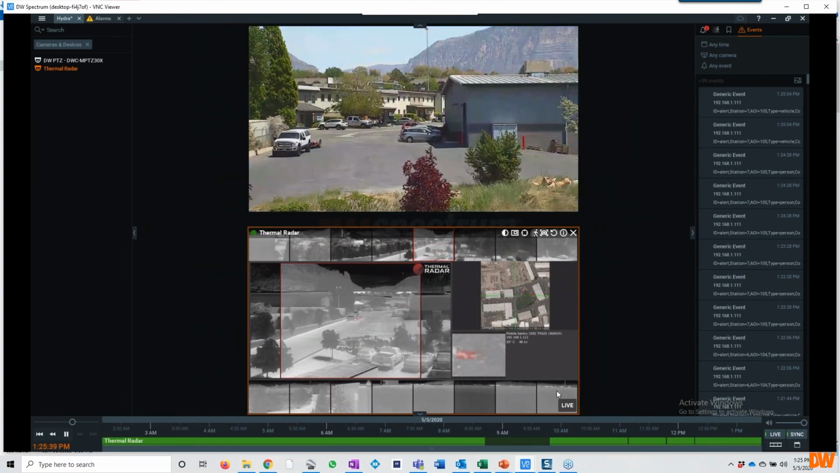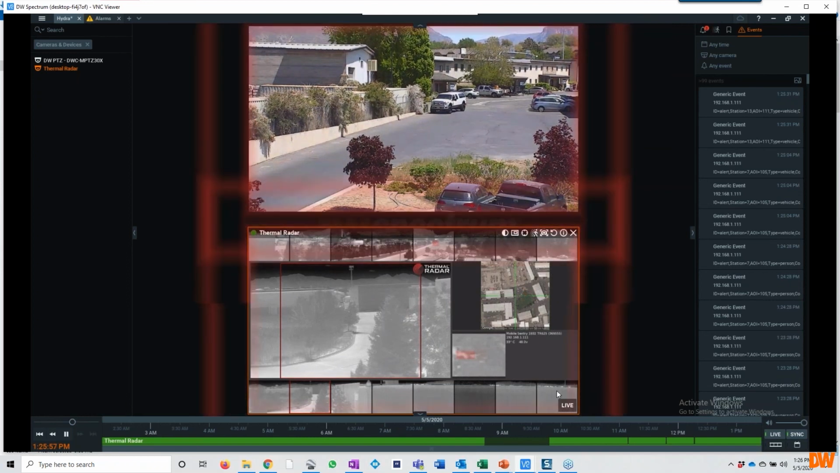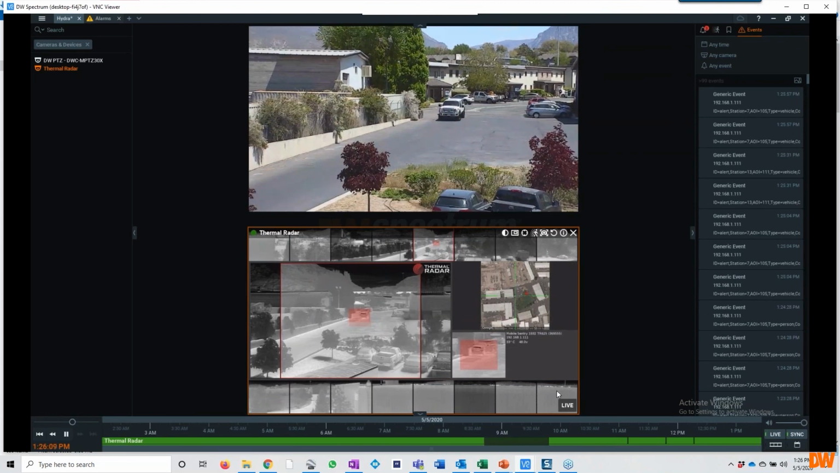Very cool. Does it just detect surface heat, or does it detect, let's say, heat buildup behind an object, whether it's solid or a hollow object? Yeah, we come at thermal from a data analysis perspective, so we're actually looking at the temperature change going on. Even if something is colder than the environment, we'll detect on that.